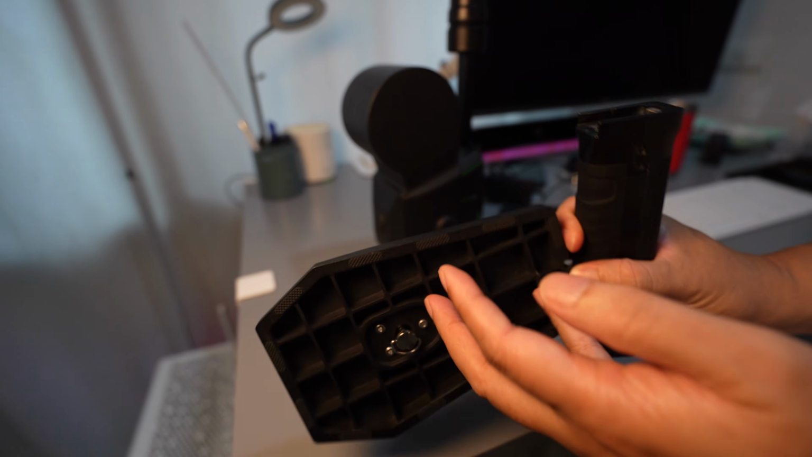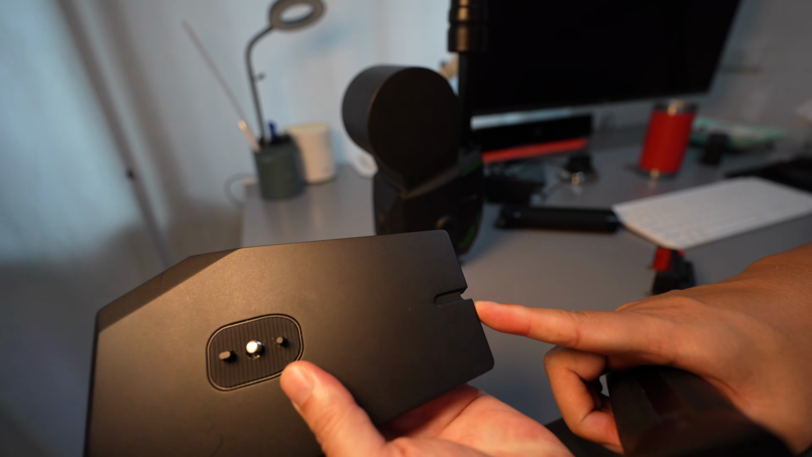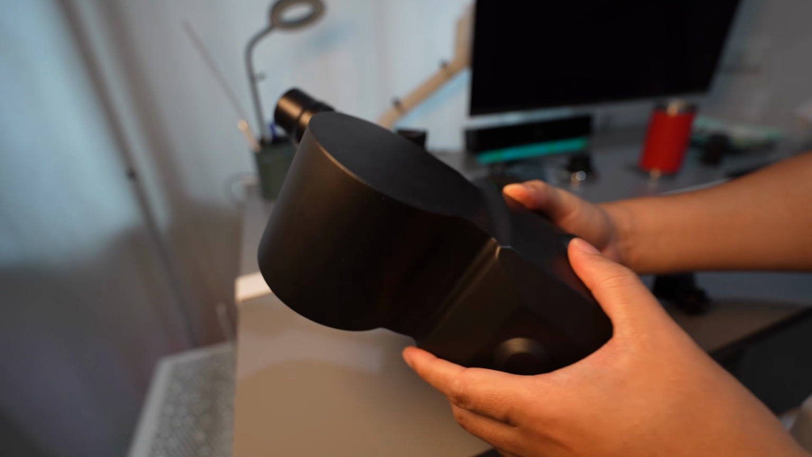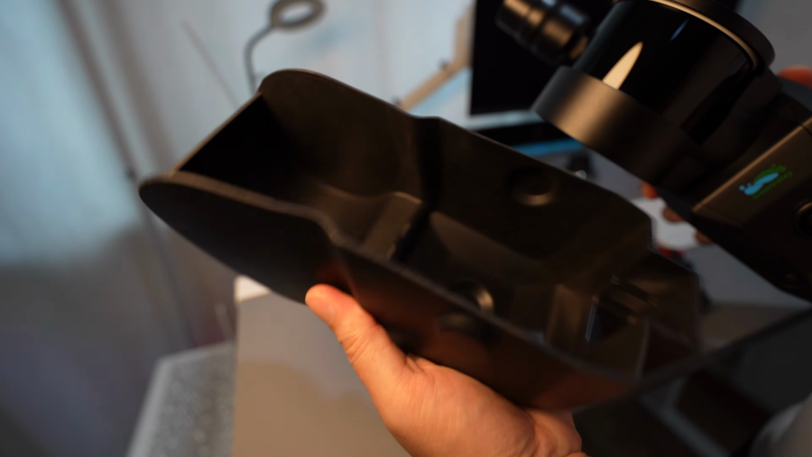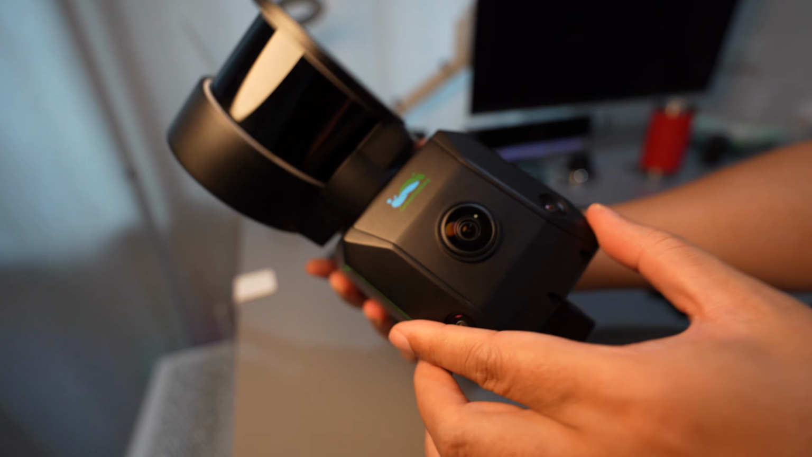The base plate is made of plastic and includes markings for ground control point collection. The scanner weighs 2.2 kilograms, which is pretty standard for this type of LiDAR sensor. It also comes with a soft silicone sleeve to protect the lens.